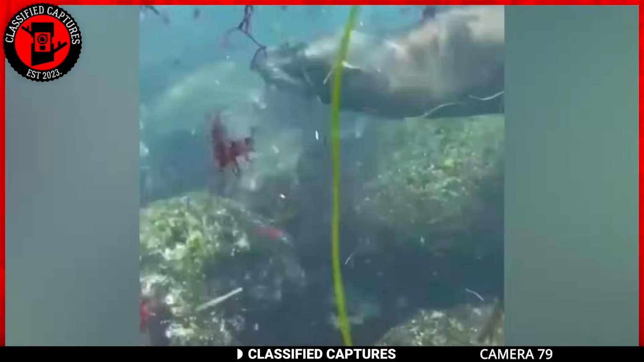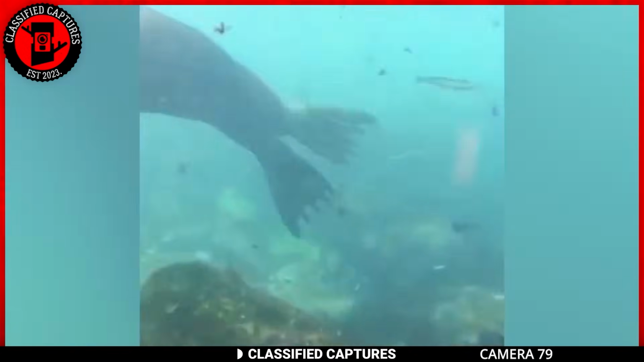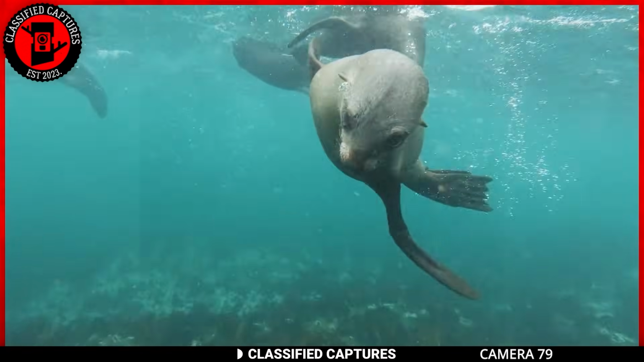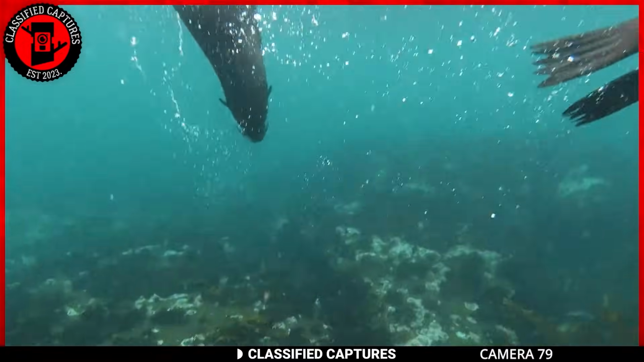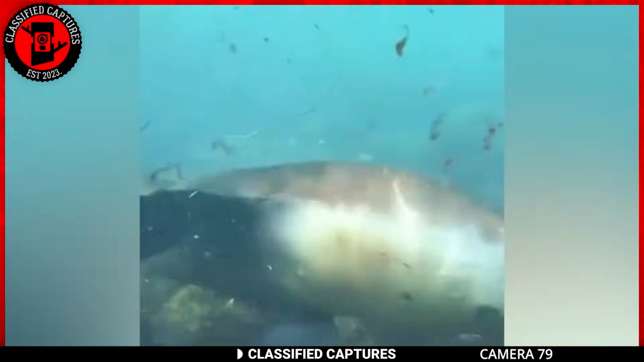The creature, seemingly having woken up on the wrong side of the bed, initiates a series of attacks by swimming at high speed and forcefully slamming into the diver. While these marine mammals are generally known for their playful and curious demeanor, there are several reasons why a sea lion might display aggression toward a diver.